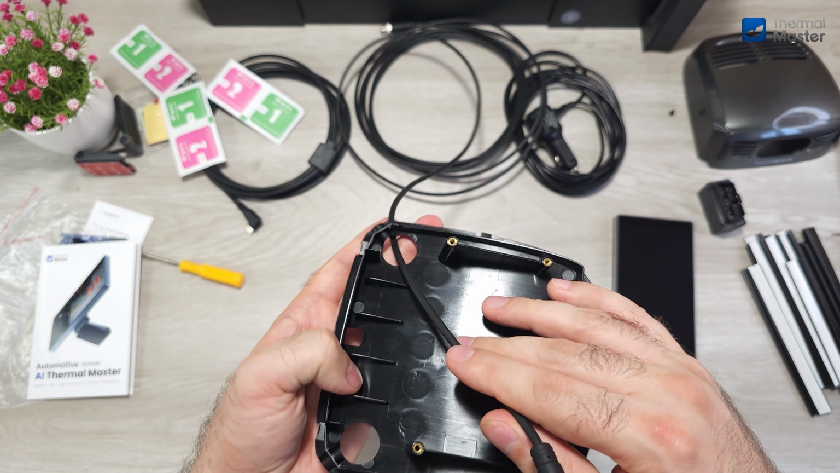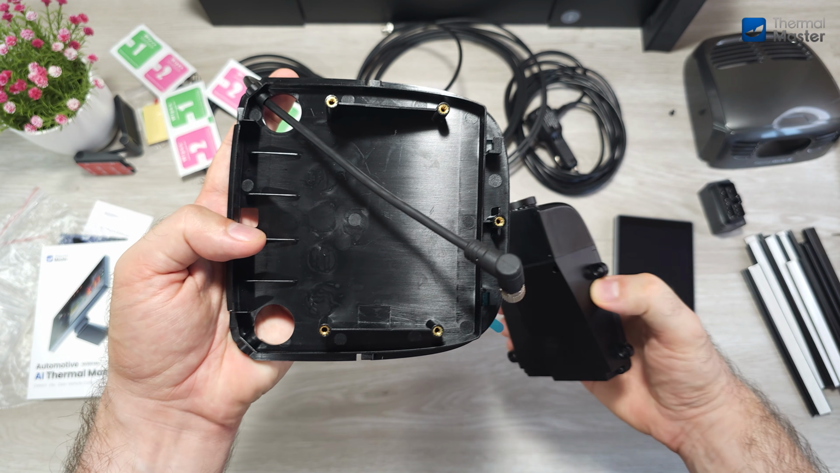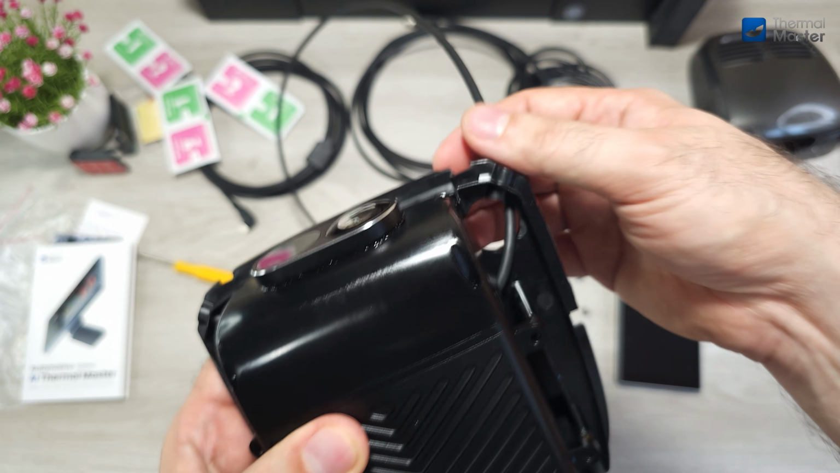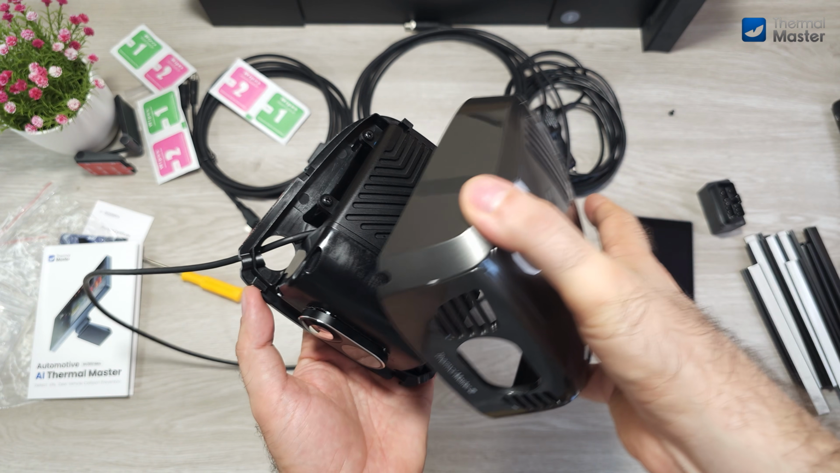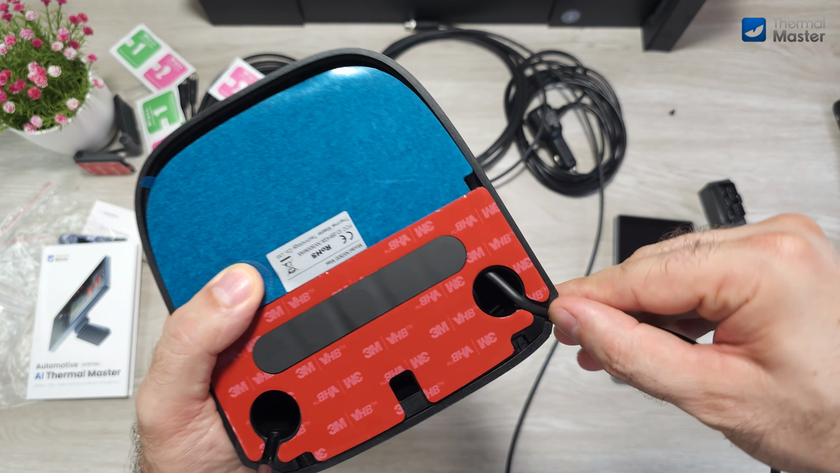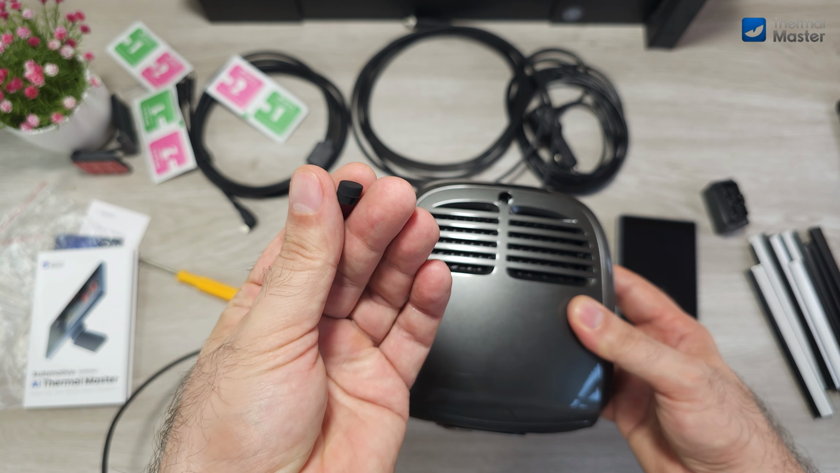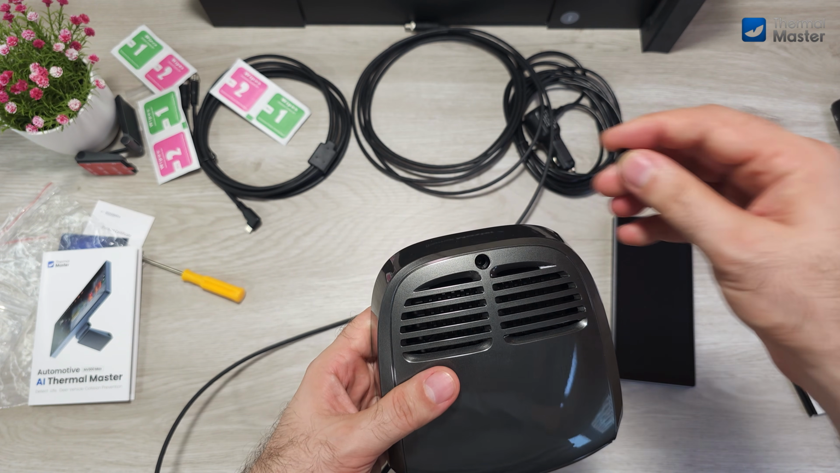Almost forgot, before you connect it you have to lead the cable through one of these holes, depending on which side you want to lead the cable. Oops. Much better. Let's pop the hood back on. Nice. And the very last screw. And this is the screw cap I mentioned earlier. It creates a watertight seal to protect the screw from corrosion.